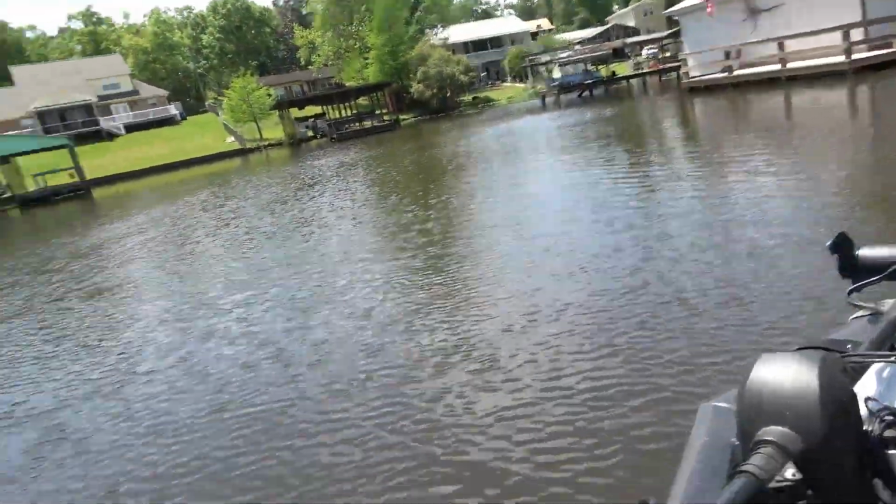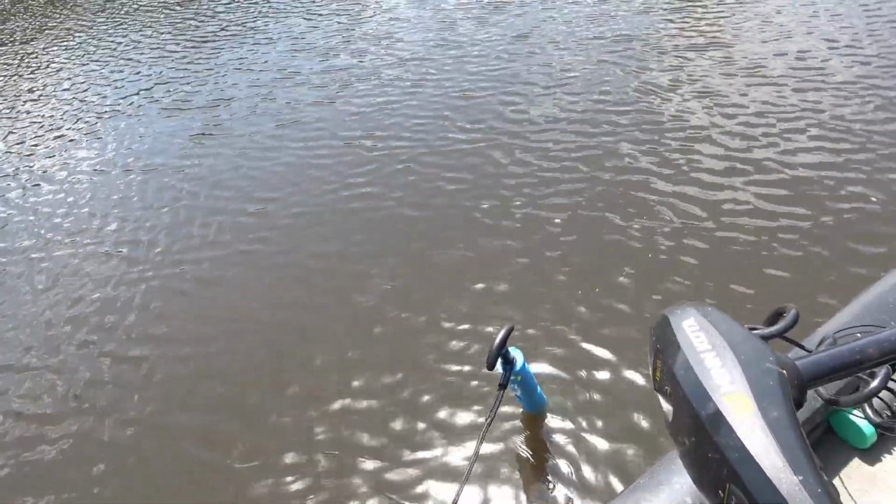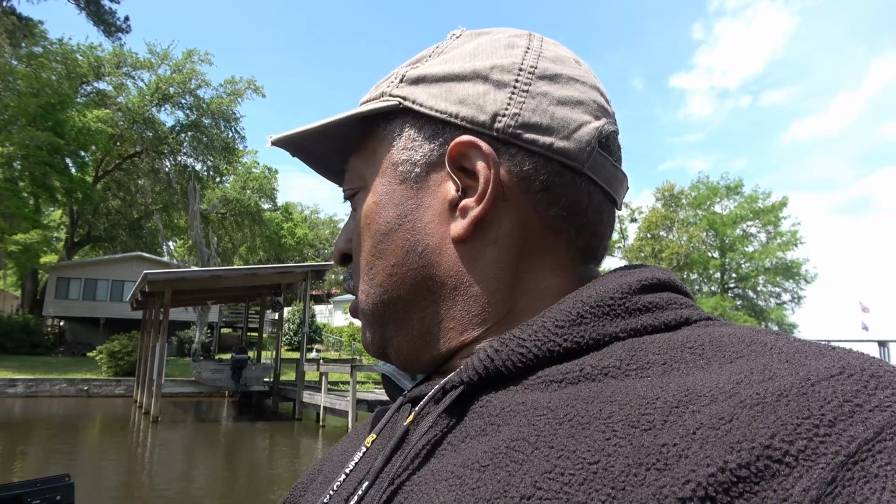Currently I'm sitting over here, I've got this pin right there, if you can see it. I use that a lot, by the way, especially during the spawning season. It allows me to conserve my battery power, and it works pretty good keeping you in one spot.